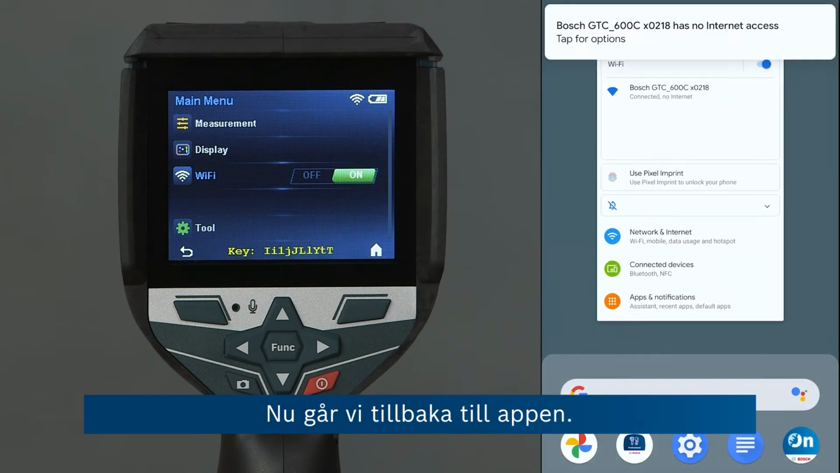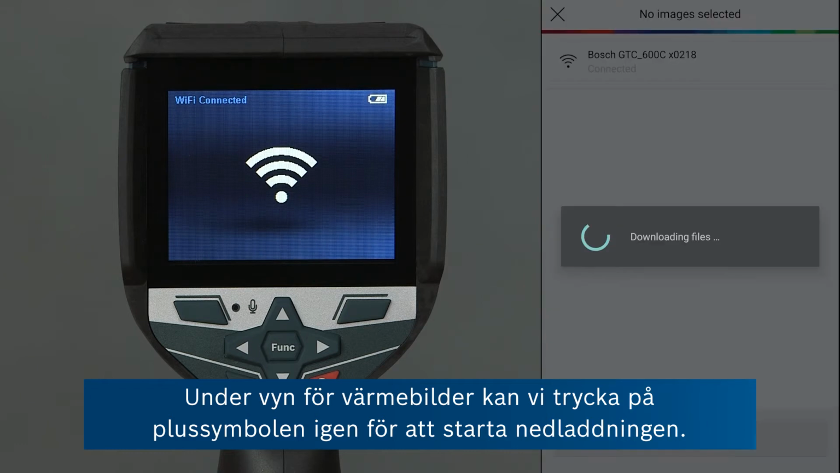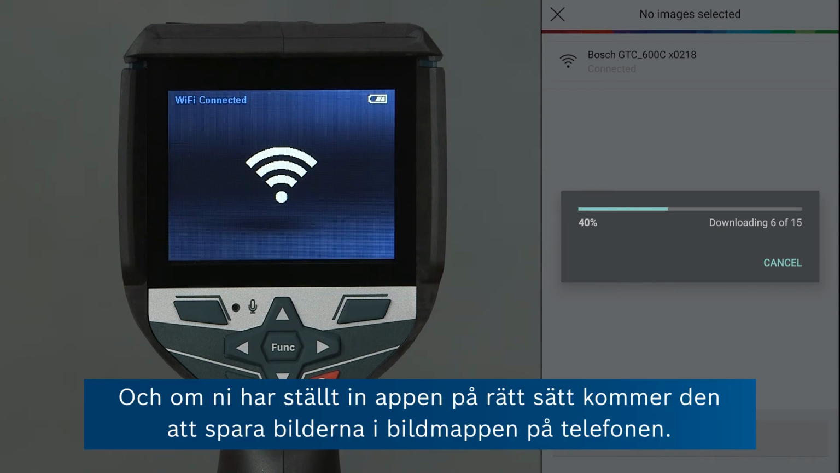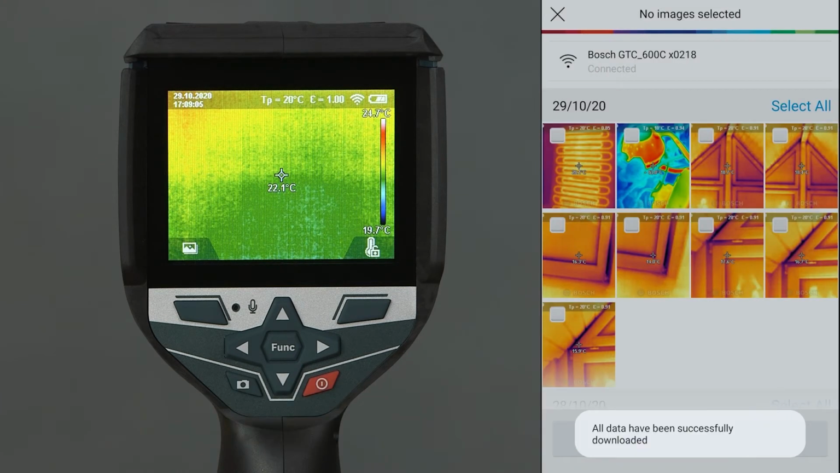Now we're going to go back to our app. And in the thermal images view, we can go on plus again to start the download. You can see it's downloading the 15 images on our camera. And if you set up the app correspondingly, it's also going to save these to your gallery on your phone. So you'll have them available on your phone as well as on the camera.